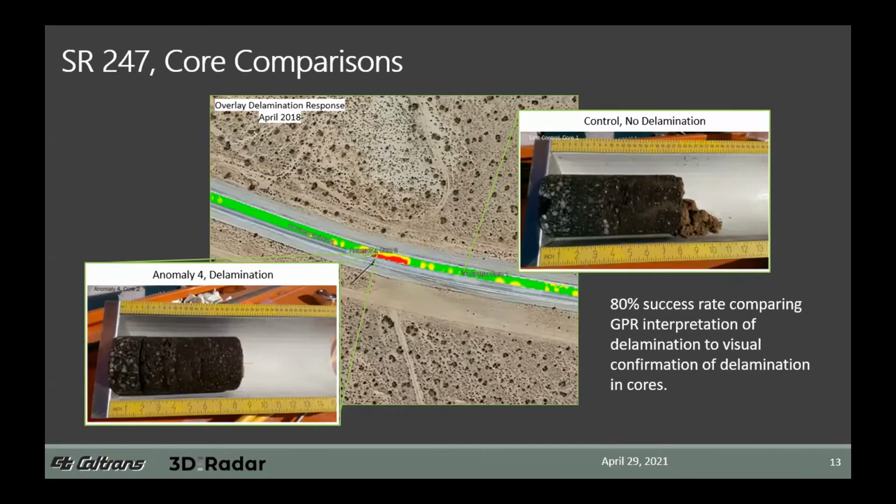So that gave us confirmation that use of GPR for assessment of delamination in hot mix asphalts was a potential application for real time and could actually be done in a production mode rather than a research mode.